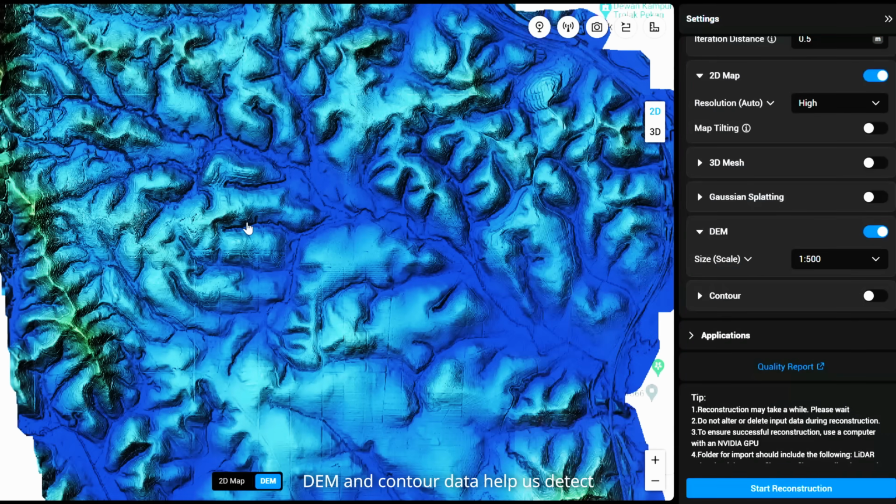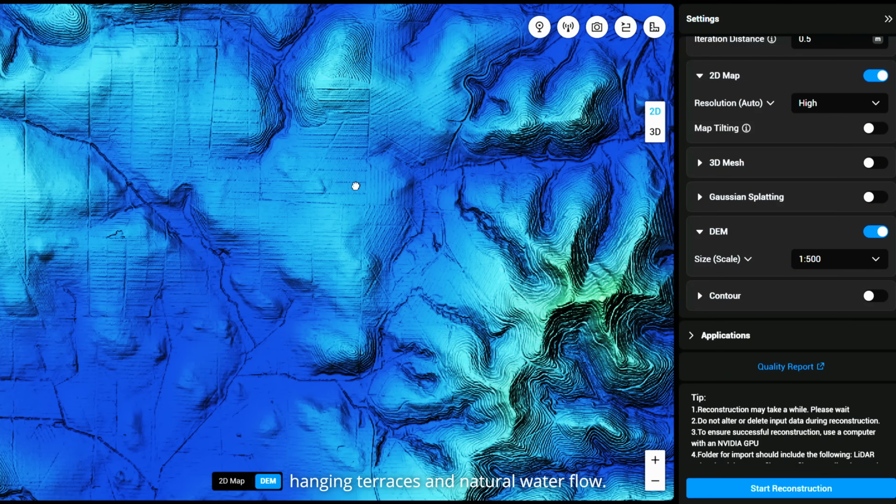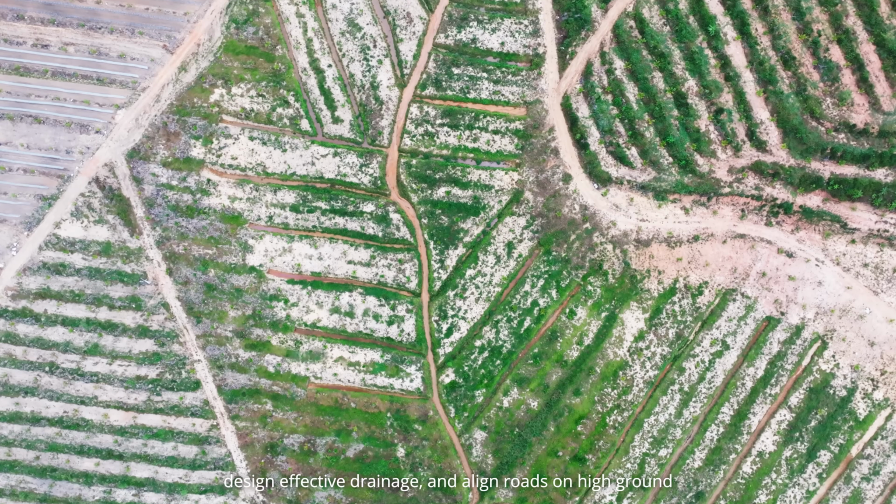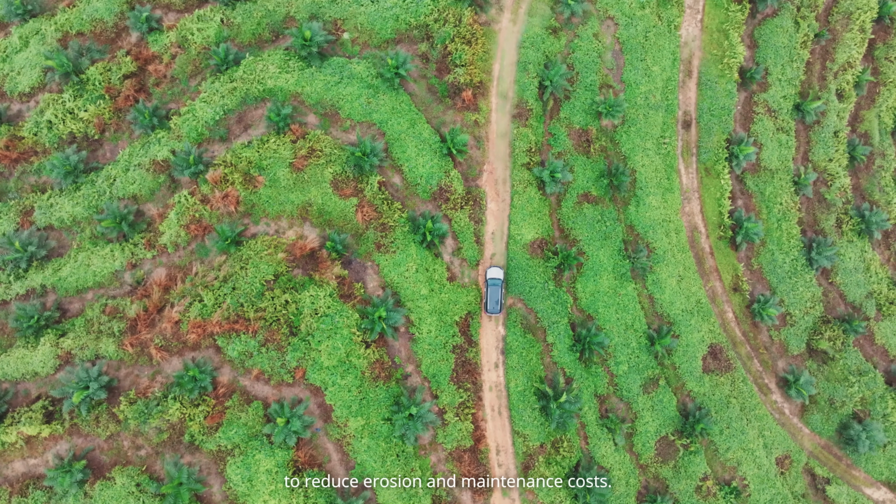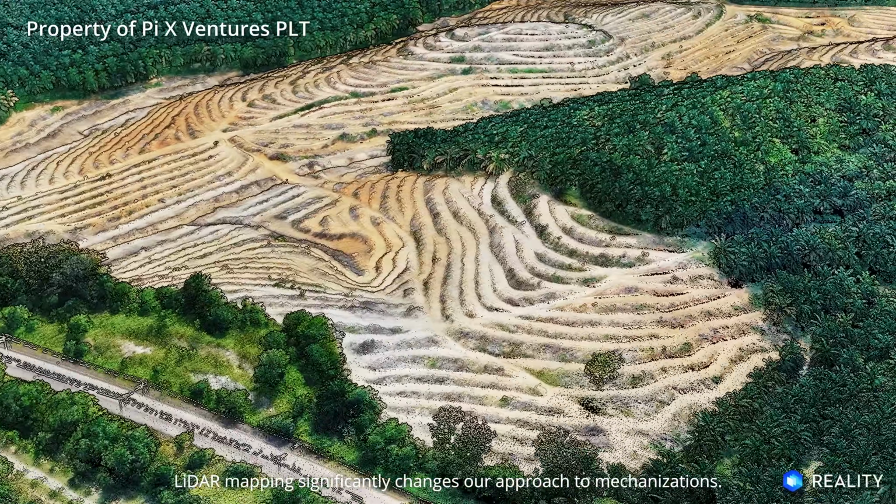DEM and contour data help us detect hanging terraces and natural water flow. This enables us to level terraces for vehicle access, design effective drainage, and align roads on higher ground to reduce erosion and maintenance costs. LiDAR mapping significantly changed our approach to mechanization.